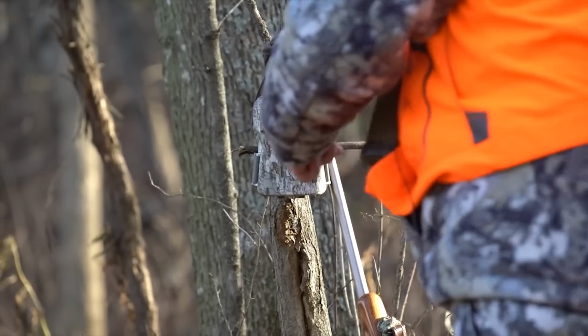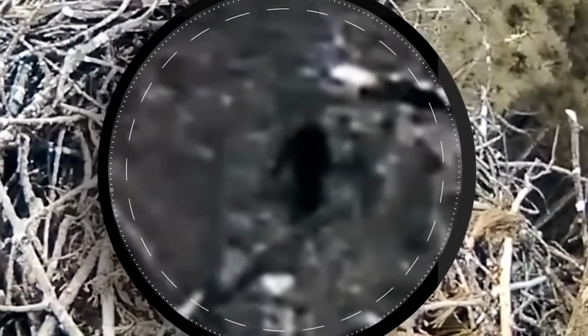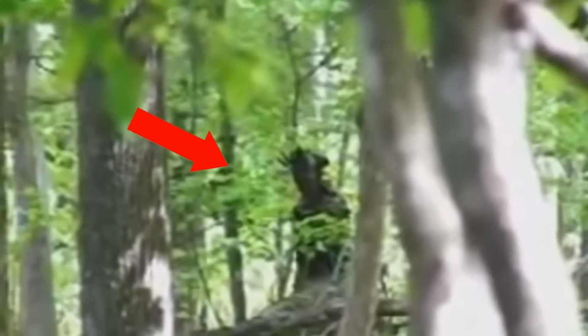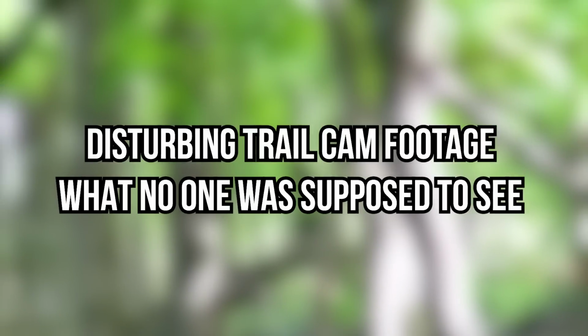With the proliferation of cameras just about everywhere, more and more weird stuff is captured by the camera's all-seeing lens. From freaky, wild creatures of dark nights to the oddly mythical figures of woods, while others are totally unbelievable. Here's the most disturbing trail cam footage that no one was supposed to see.